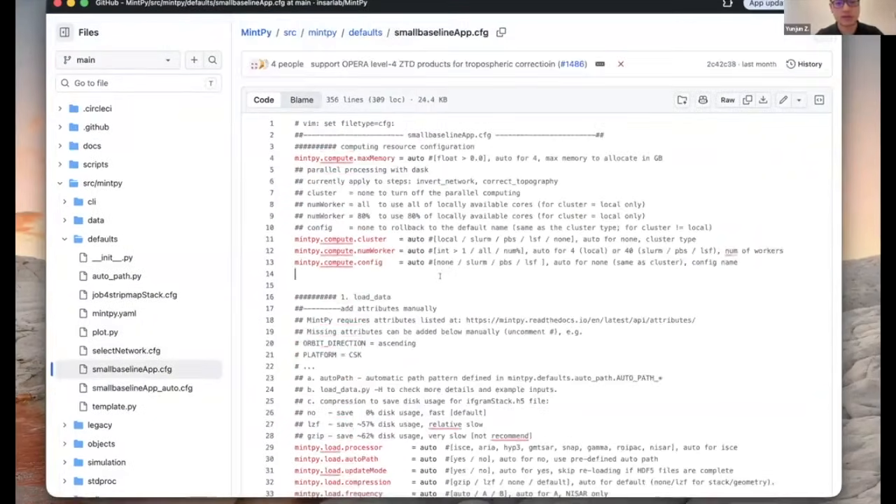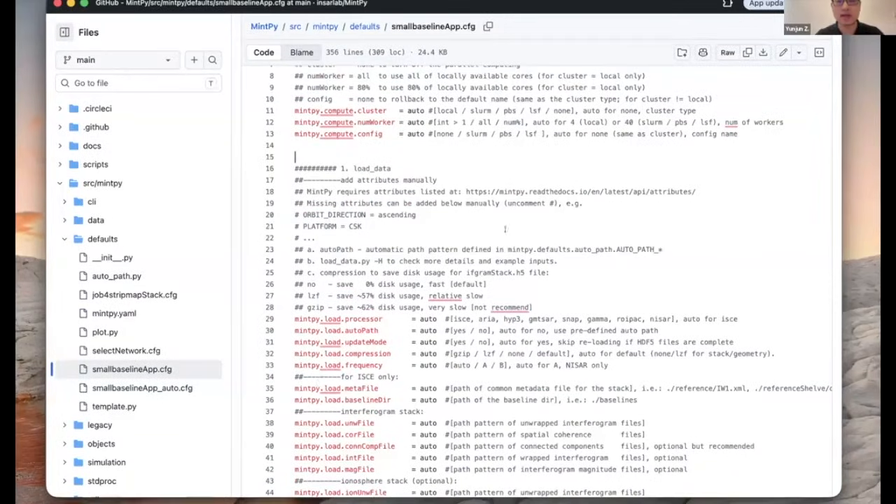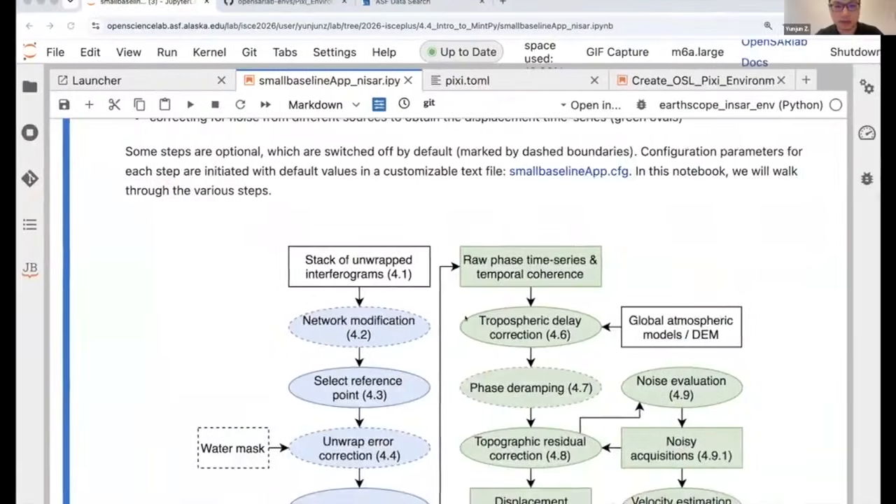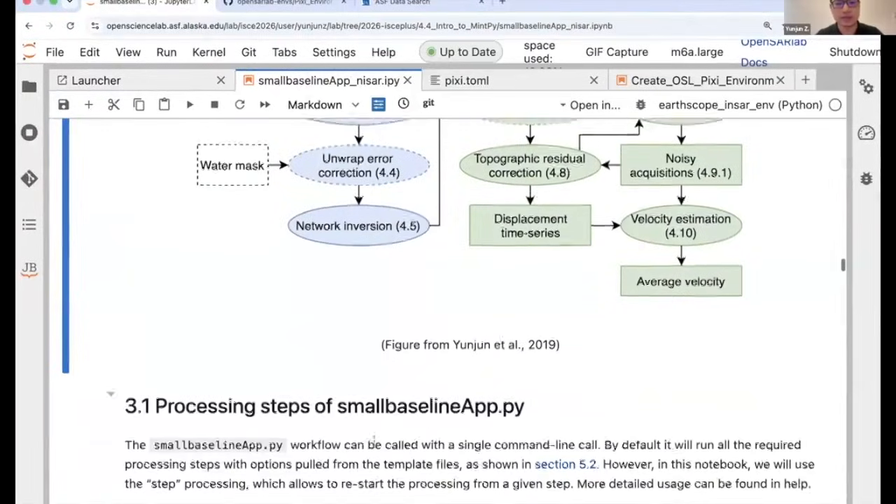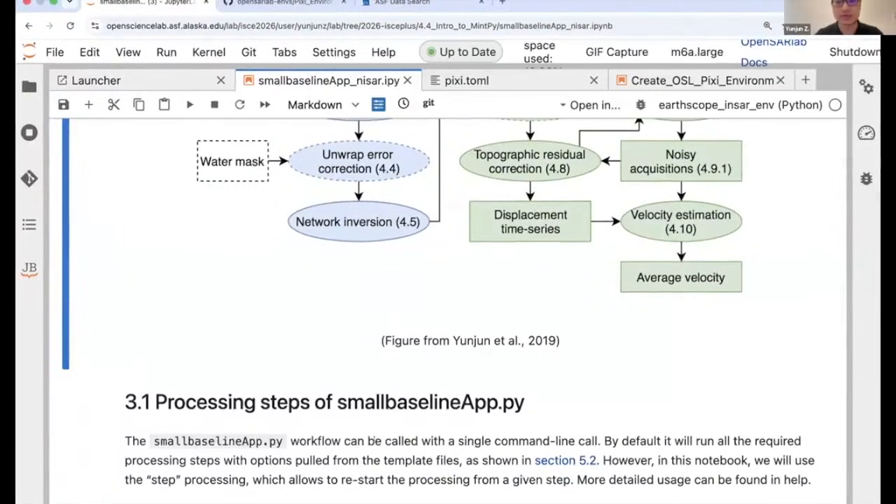So the way to use MintPy is to get yourself familiar with this configuration file, to know each of the options, what they mean, and what can be changed. Then you can update and rerun the small baseline app again and again to get the results you are happy with.